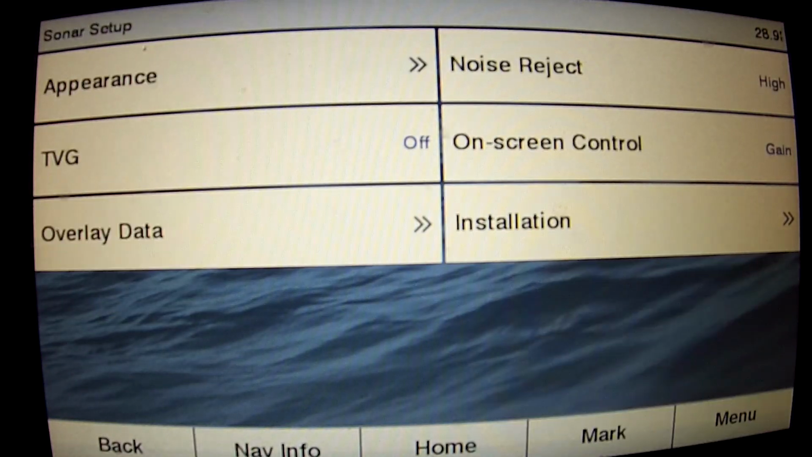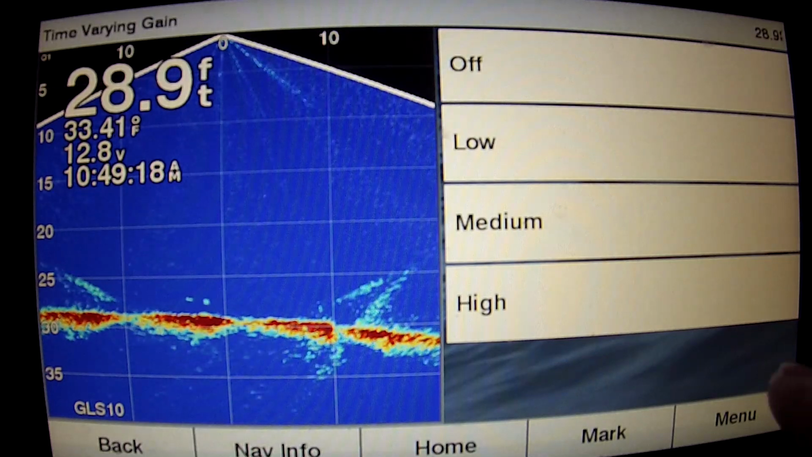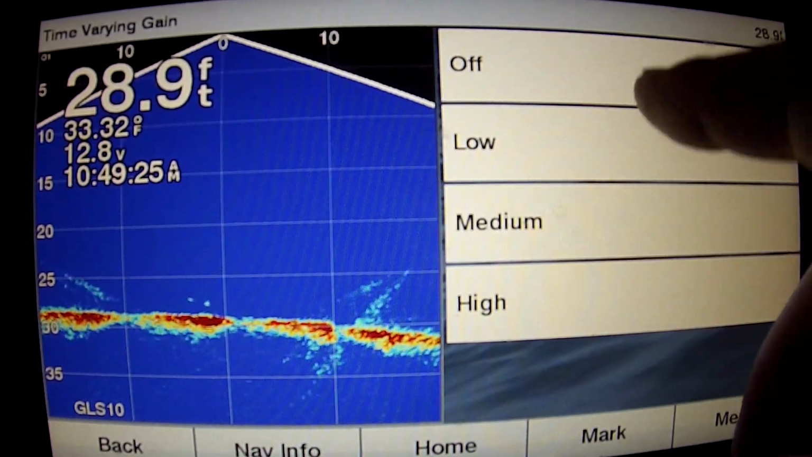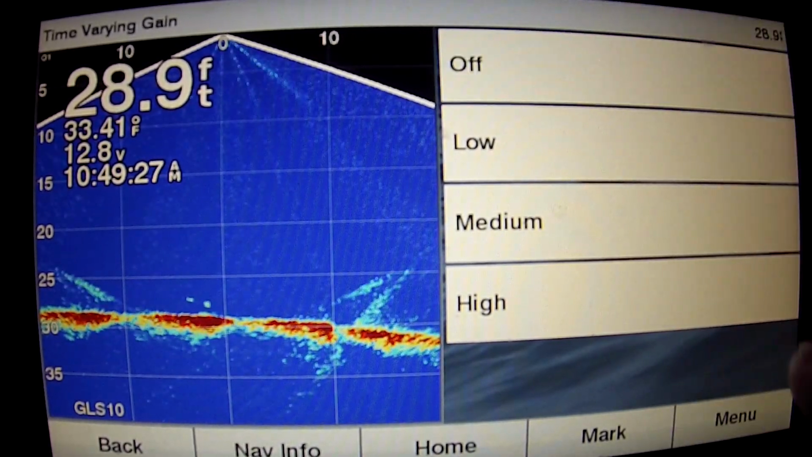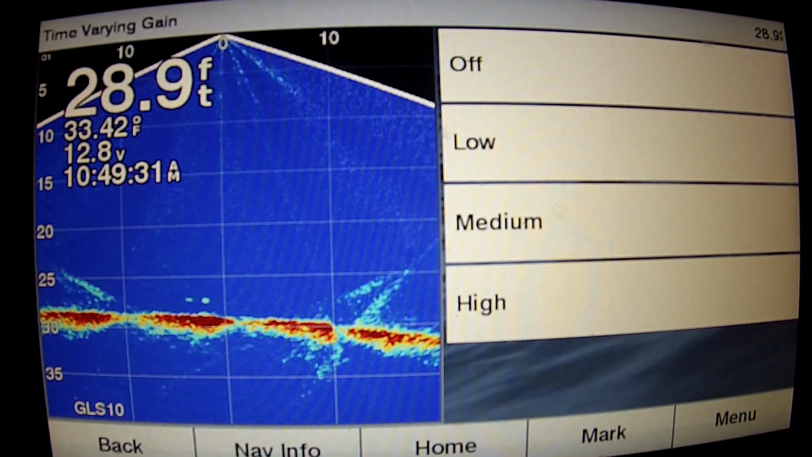Another thing that I like to do is, depending on your area, a lot of times I'll have TVG off. I have heard of guys when you are in deeper water to put it on high, but I haven't had as good of luck with that. I like to keep it off. That seems to give you my most clear picture with being able to see my bait still.